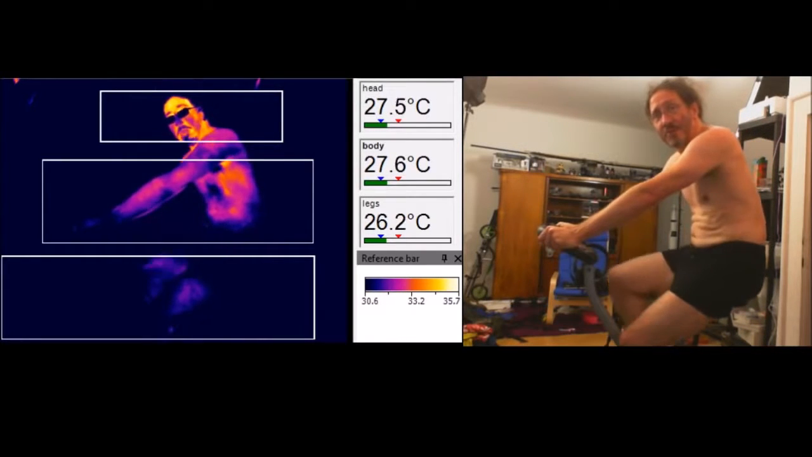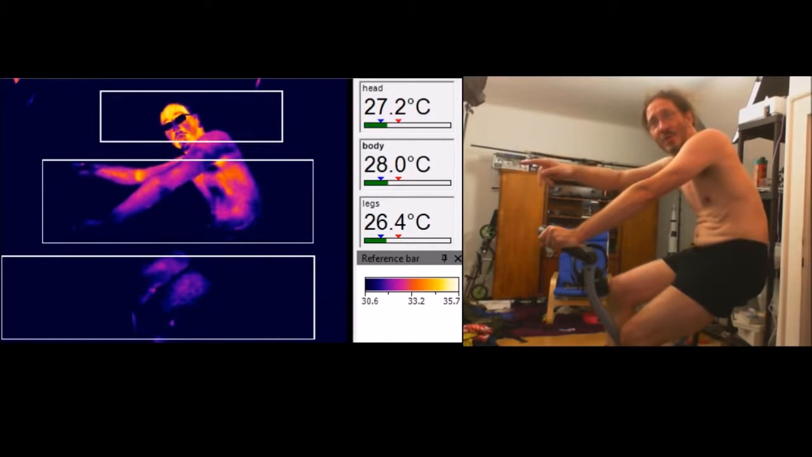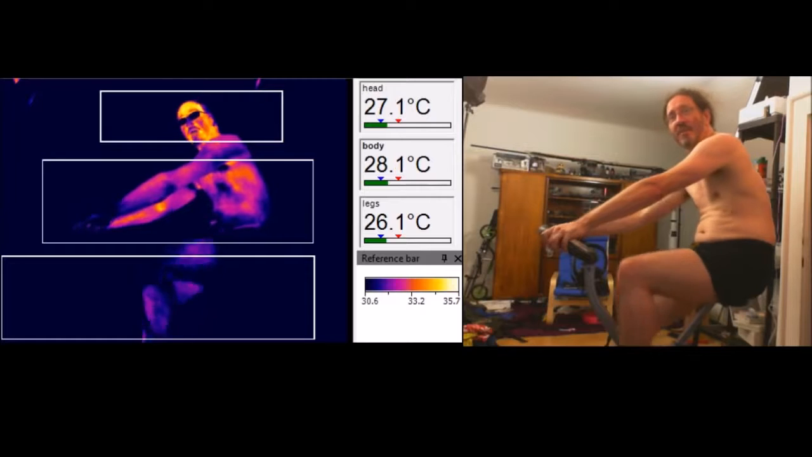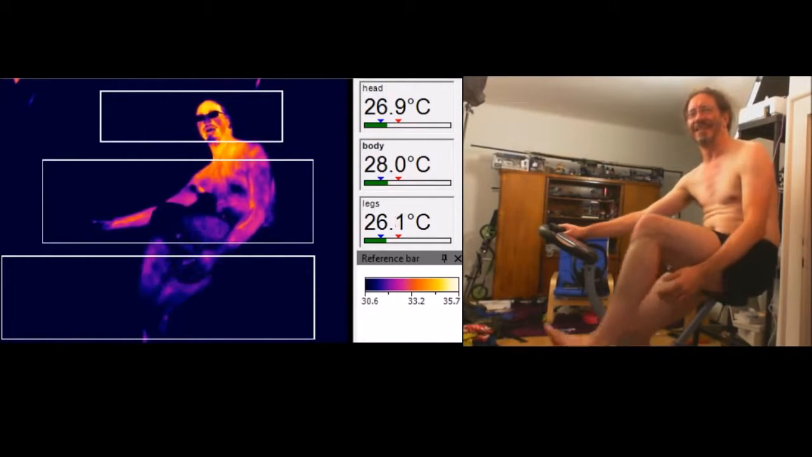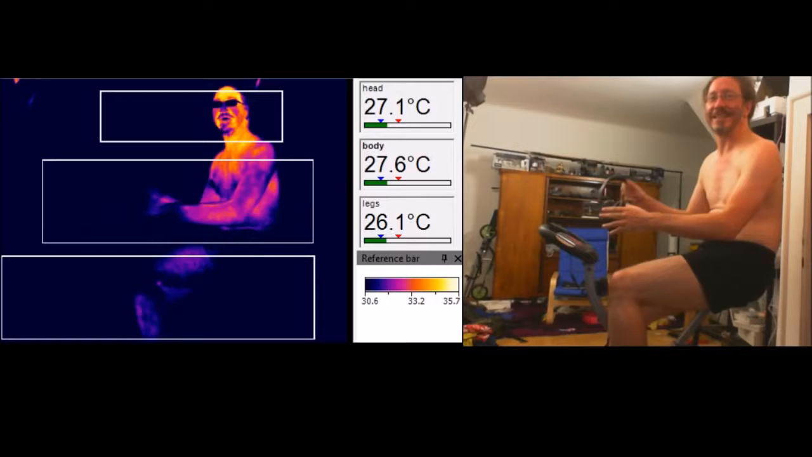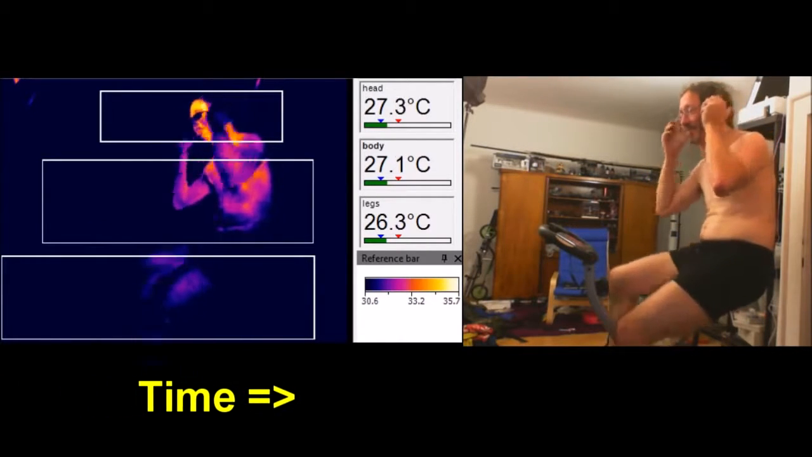And I've got 3 zones set up here. The one here is for my head, which is kind of the hottest at the moment. The next one down is my body, and that's the hottest spot in it there. And that down there is for my legs. Right. So now I'm going to do some exercise. Okay, so let's see how my body heats up.